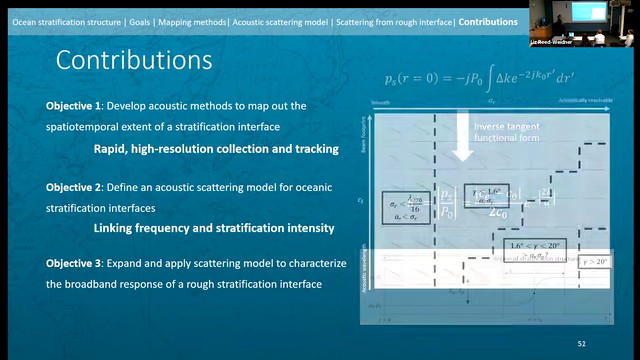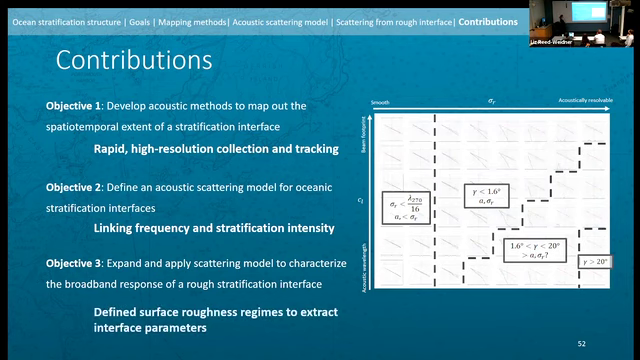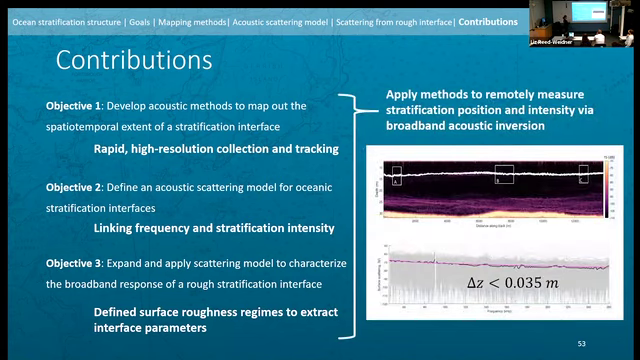And of course, objective 3 then took that one step further to test out a number of rough surfaces and define these behavioral regimes in order to tell us what kinds of parameters we might be able to extract with acoustic data alone. Obviously, if you had measurements of your interface roughness, you could do more. And I wrapped that all up by applying these methods. I didn't tell you about this, but I did track this interface as well. There's just not enough time.